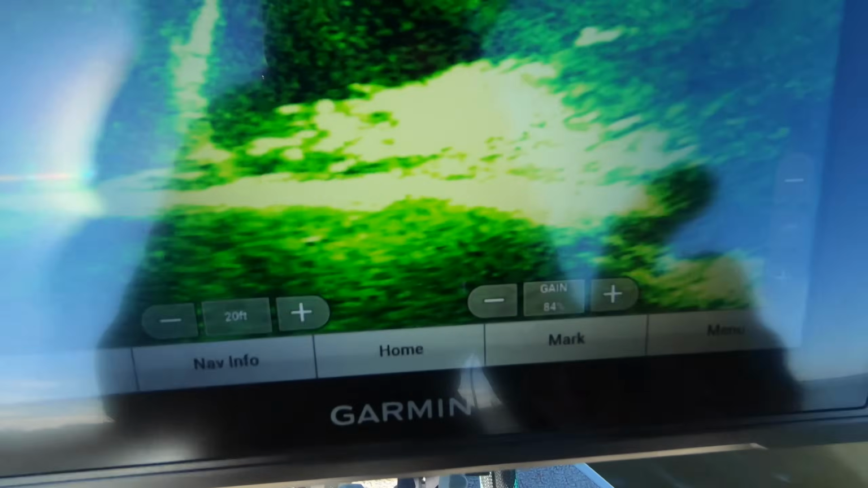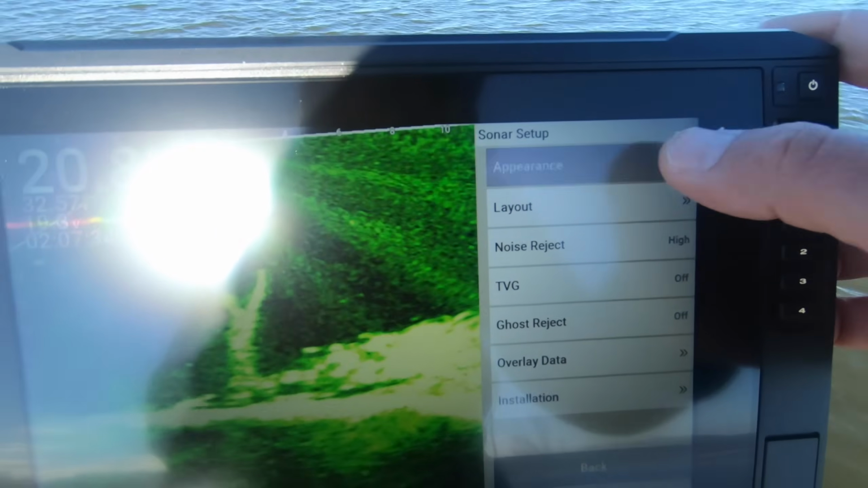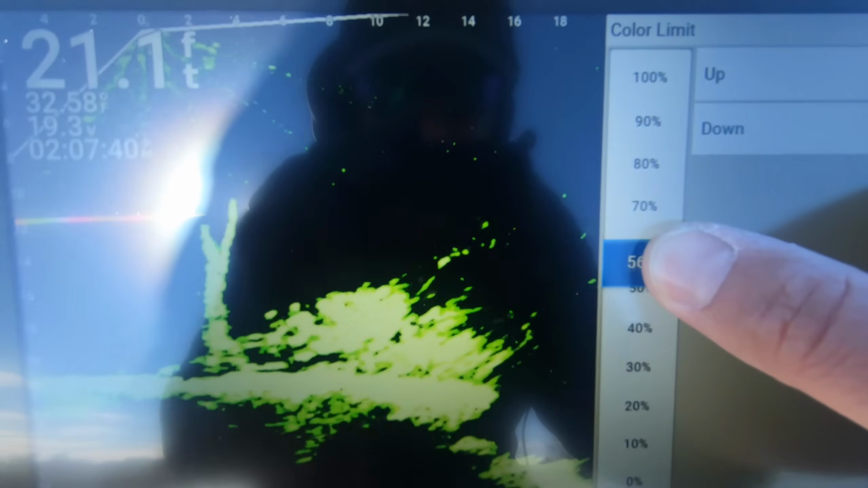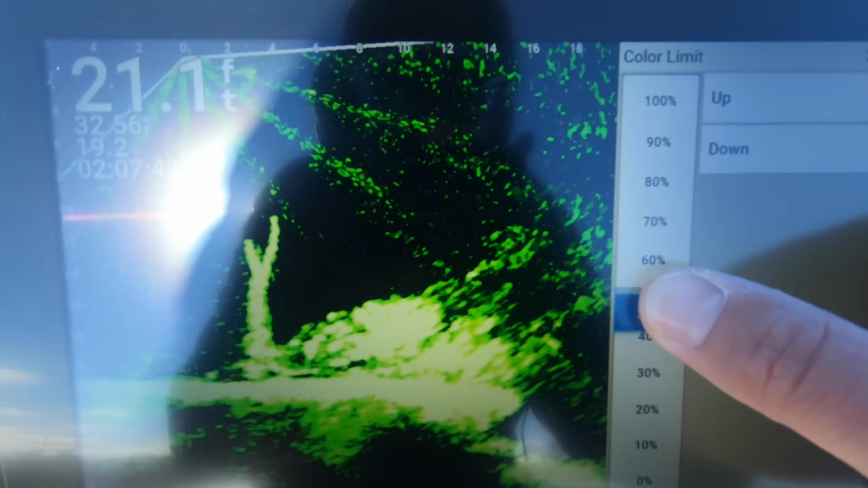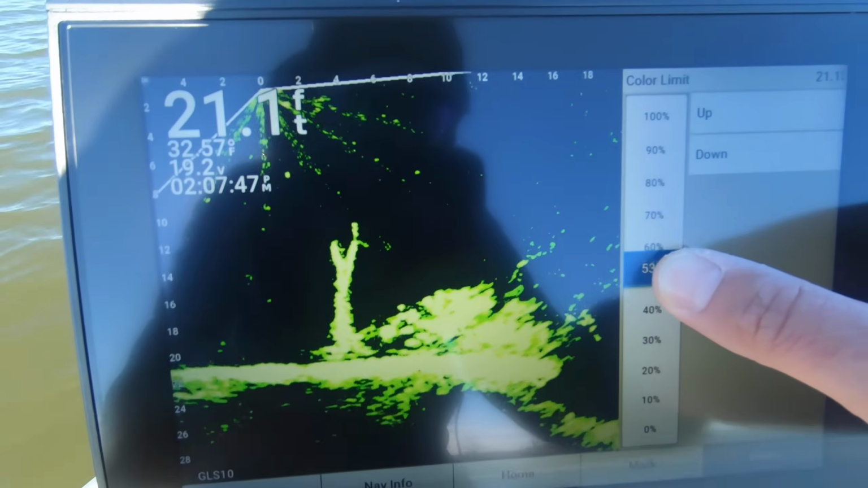So now that our gain is at 84%, let's go back to the color limit option, which is still at 0%. Let's crank that color limit all the way up. Wow. That is quite the difference right there, ladies and gentlemen.